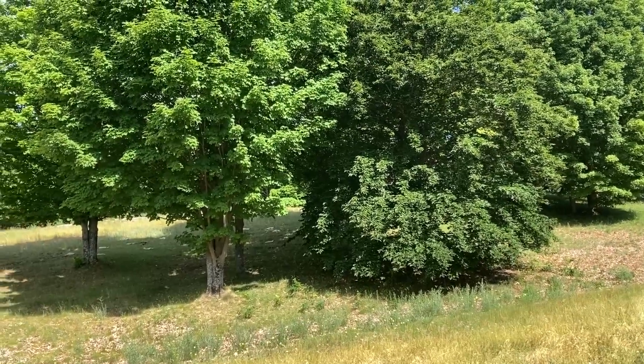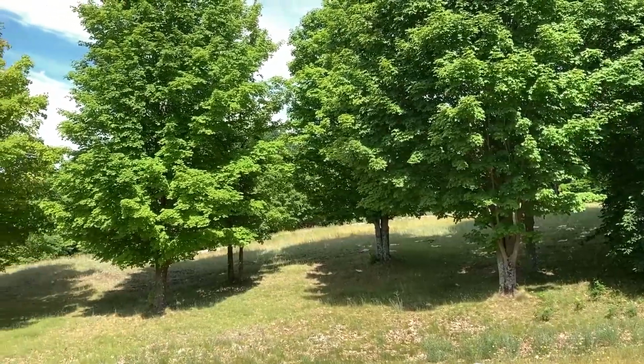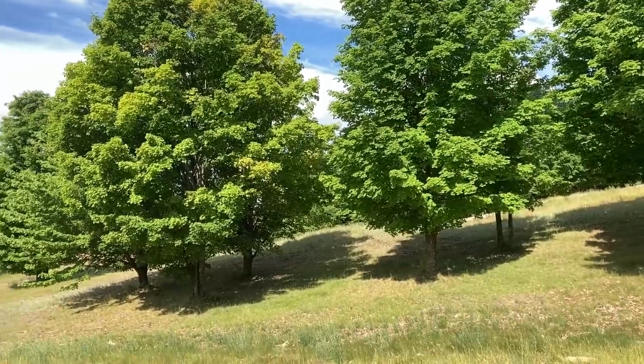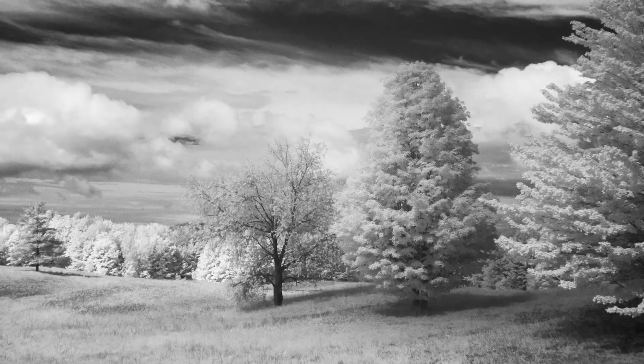You know, I've been talking about solitary trees, but when you're here, do note all the old trees that line the winding trails. They come in all sorts of shapes and sizes.